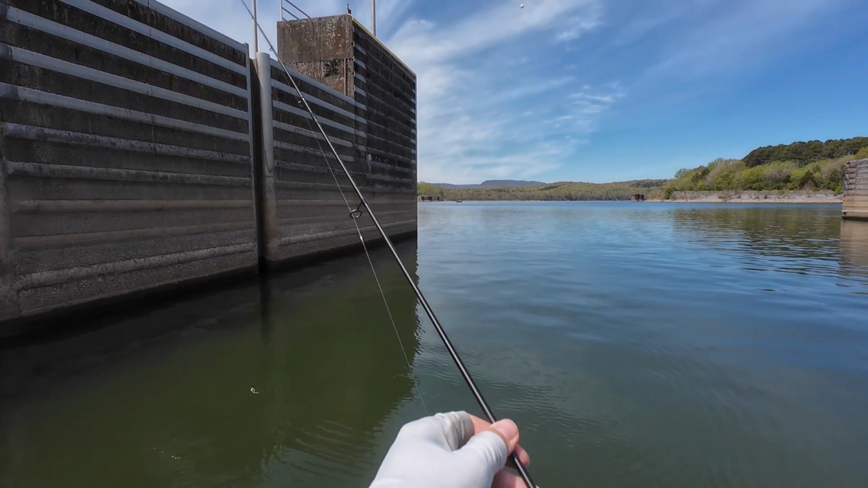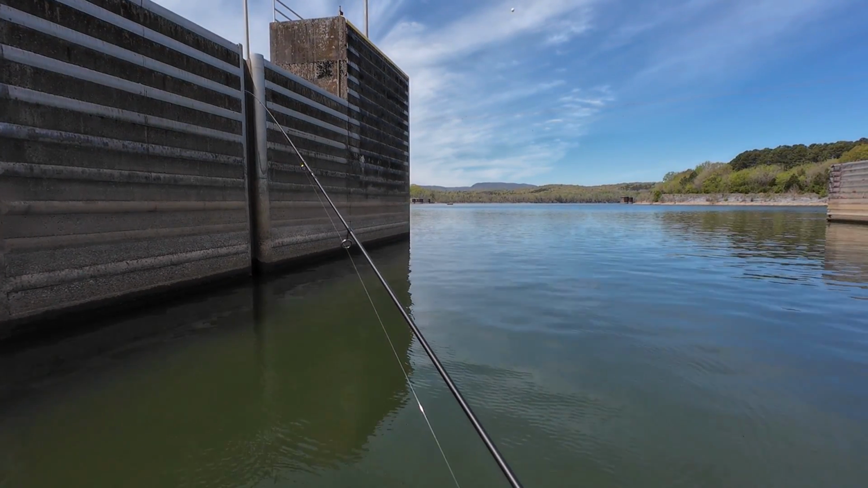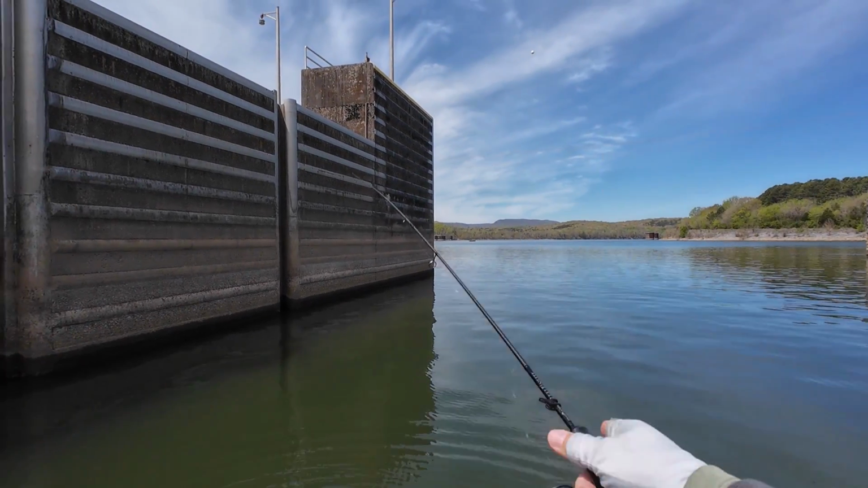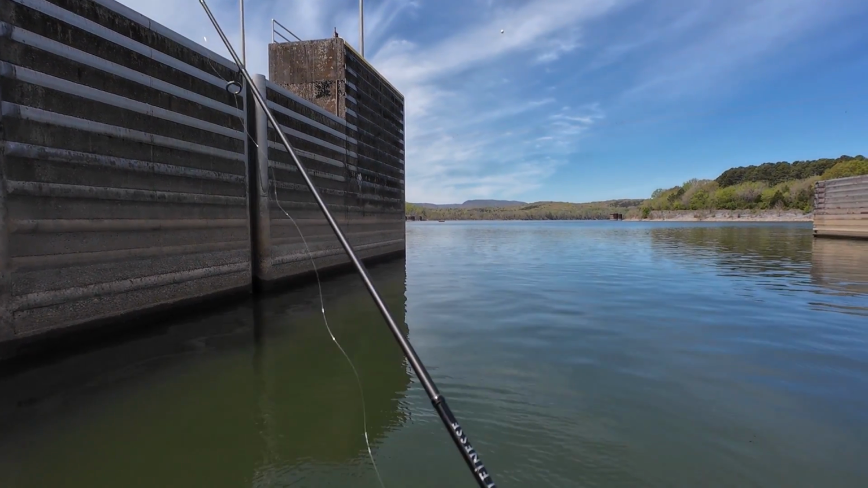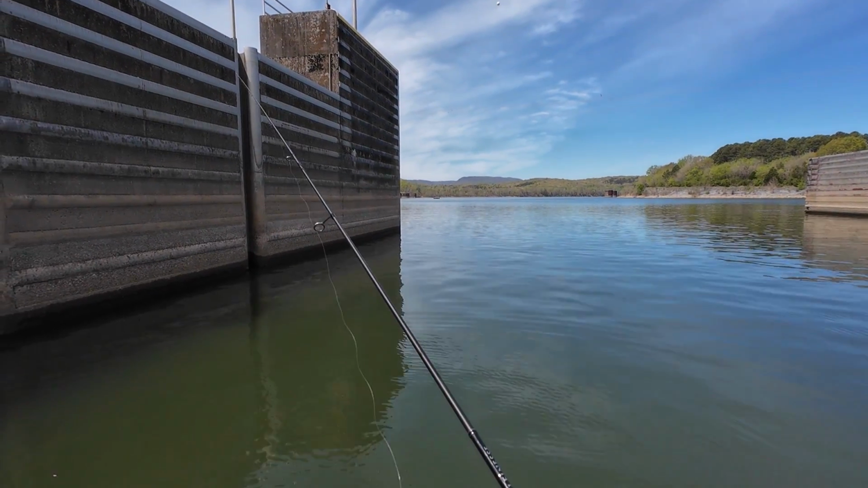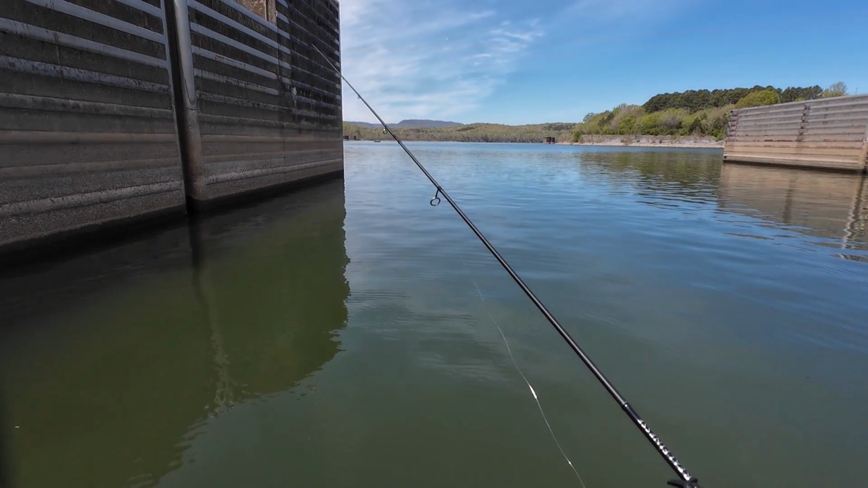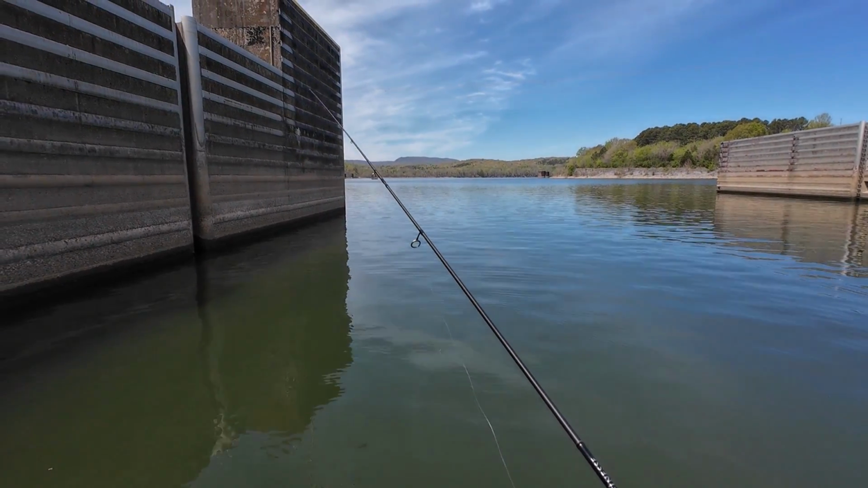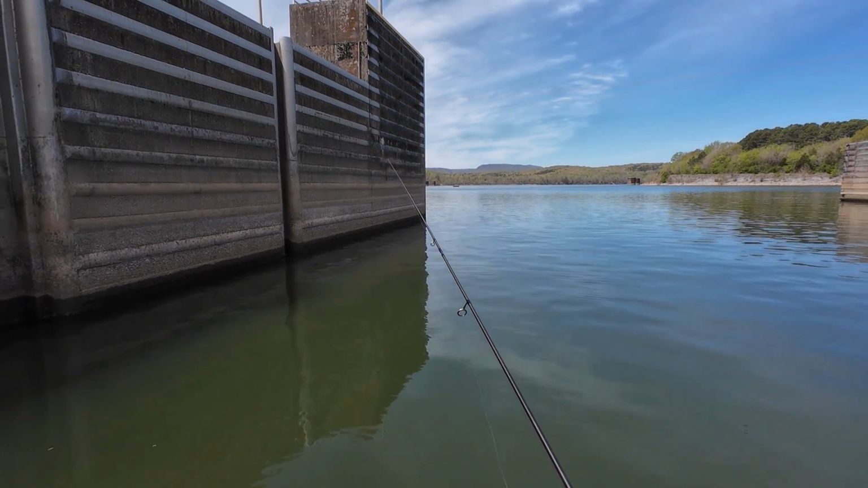My beautiful black color BG1s, I'm afraid to cast them against the concrete wall, because they come back to me all chipped and paintless. You want to cast against the concrete wall, you need tungsten. Tungsten is harder than steel.